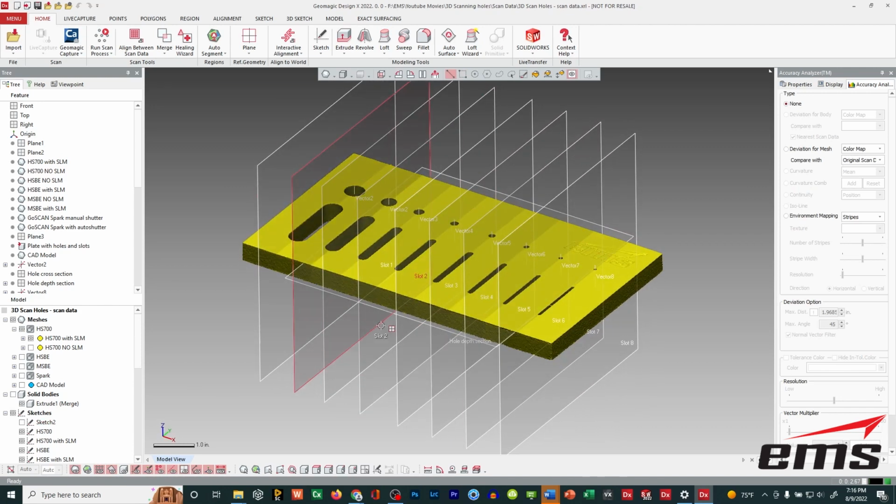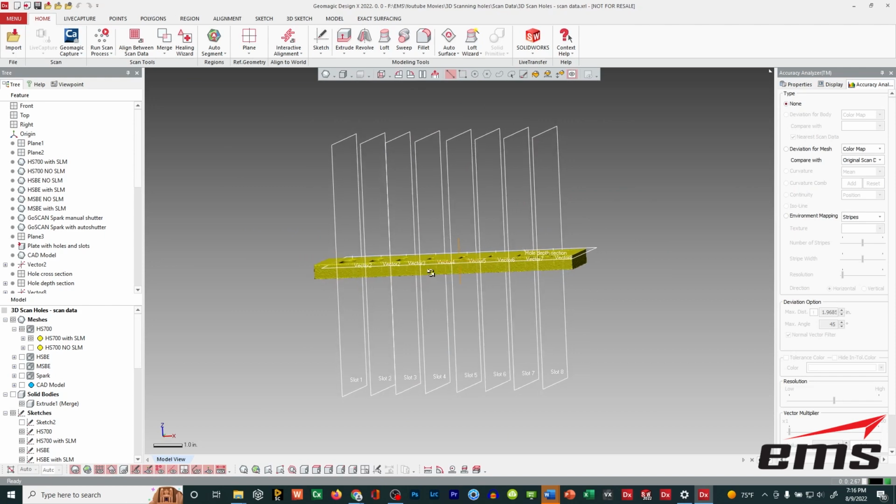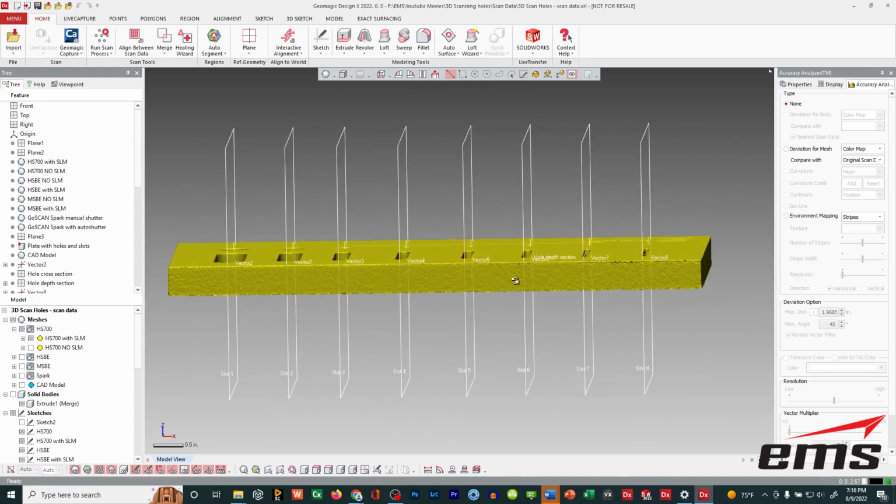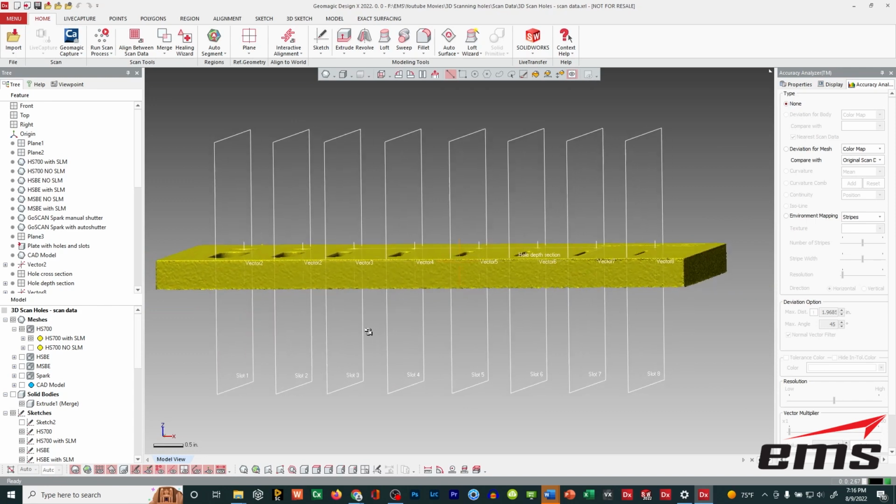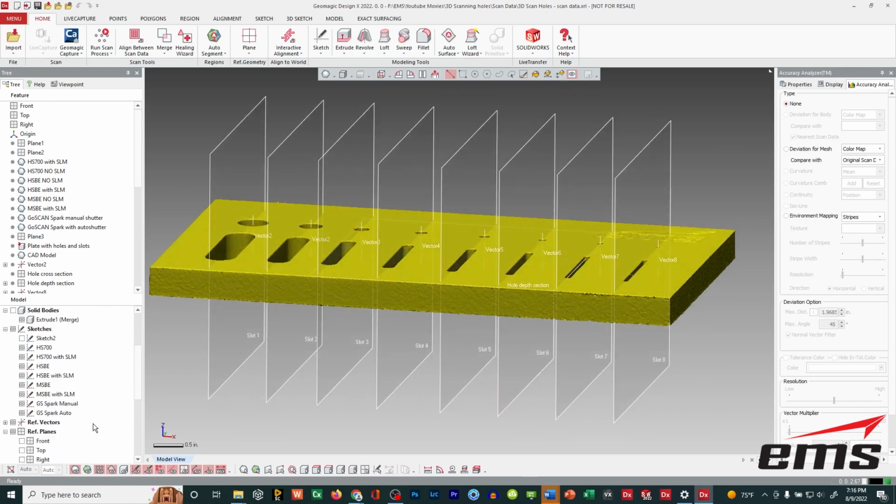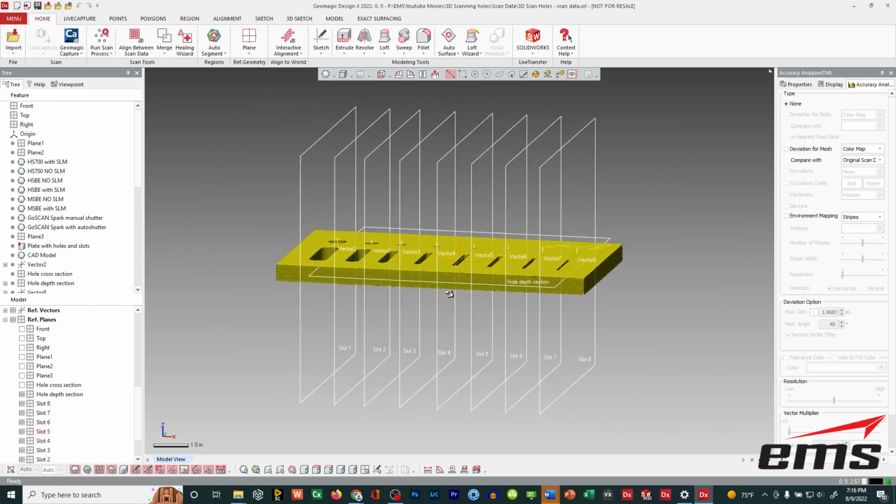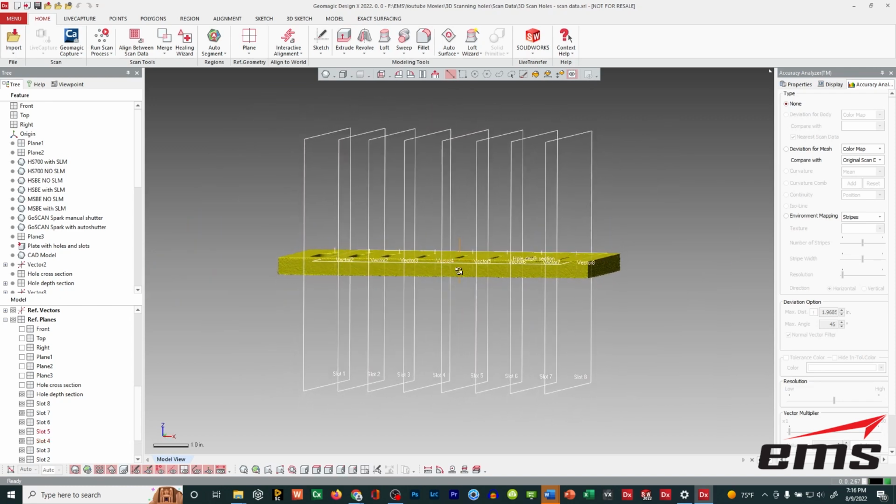Then what we also did is cut a section just down, under the surface a little ways. What that is for is so that we can cut a cross section through and analyze the quality of the slot and the hole.